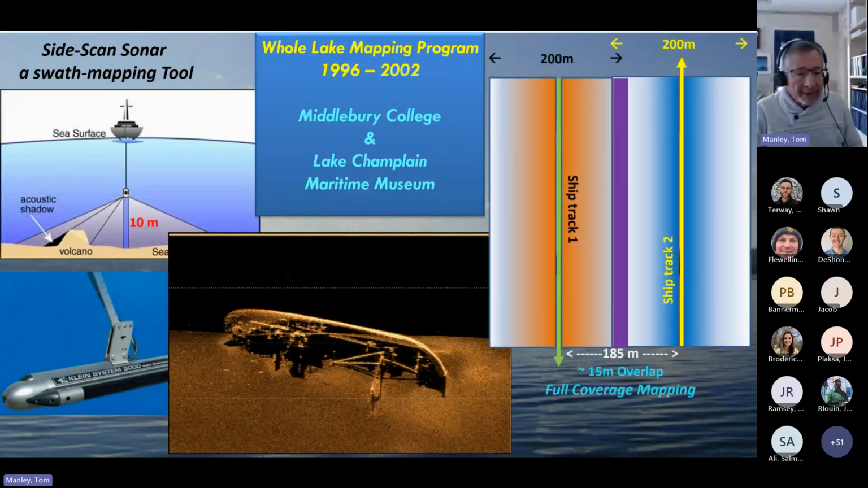The mapping pattern used to cover the entire lake and not miss anything is known as full coverage mapping, which is entirely dependent on the swath range of the instrument. Being towed at 10 meters off the bottom, the swath coverage of the sonar fish was 200 meters. That is 100 meters on either side.